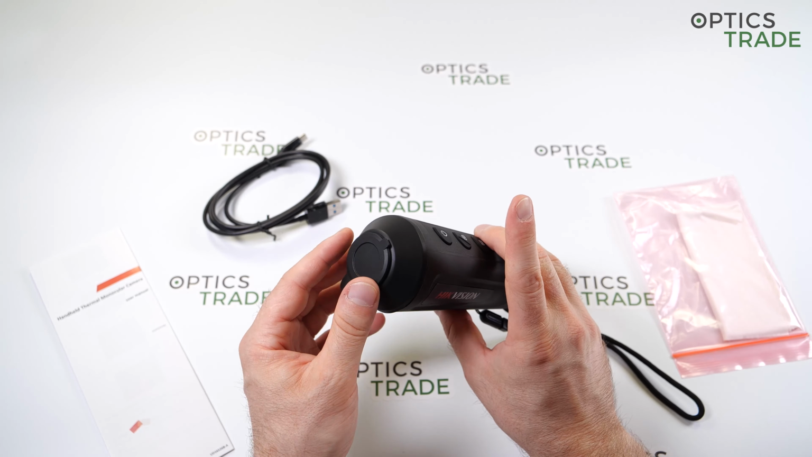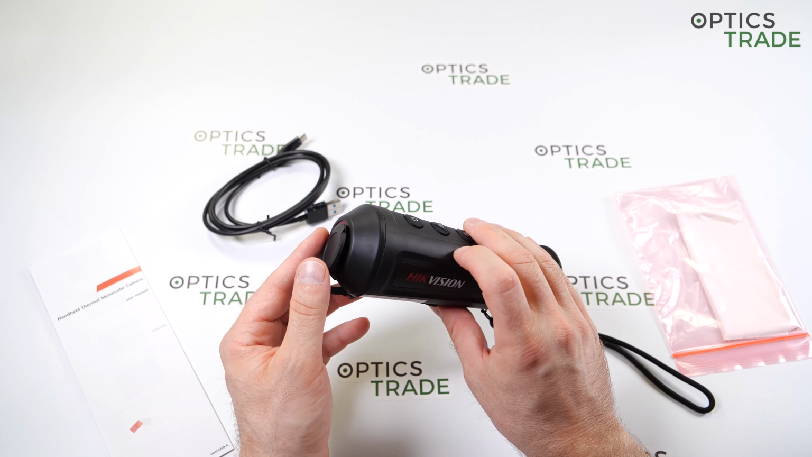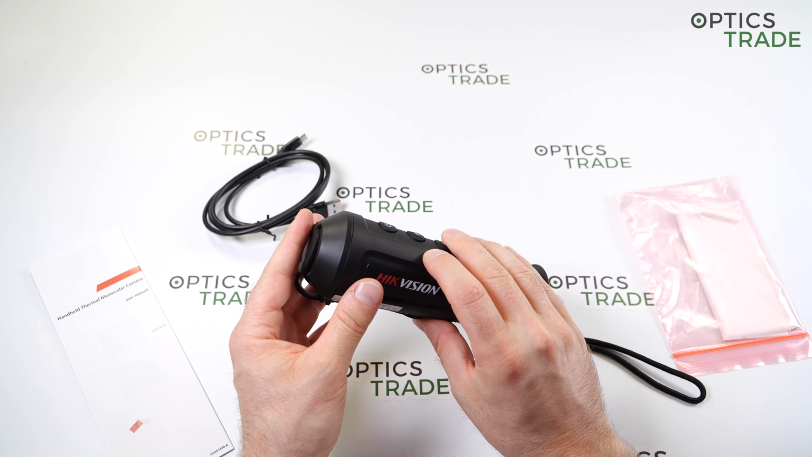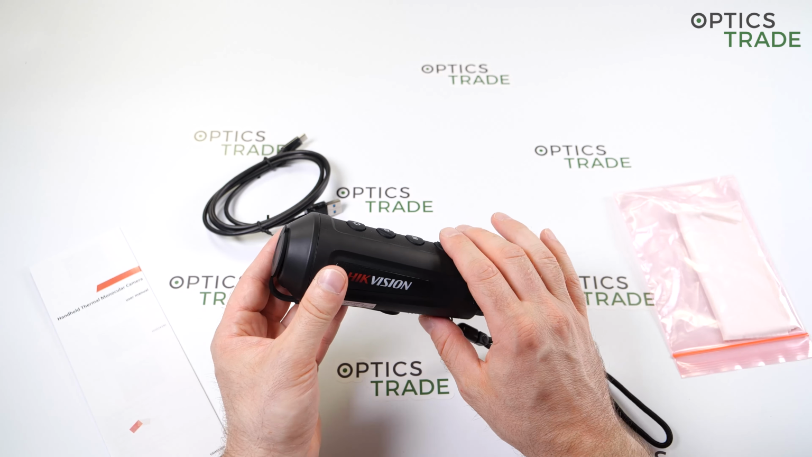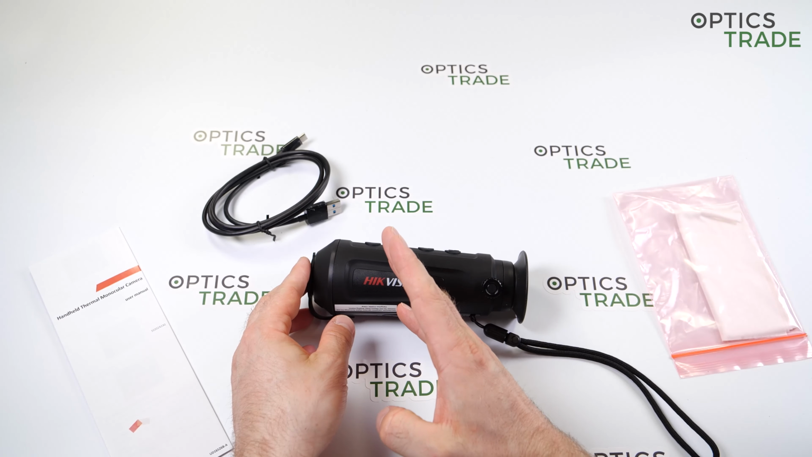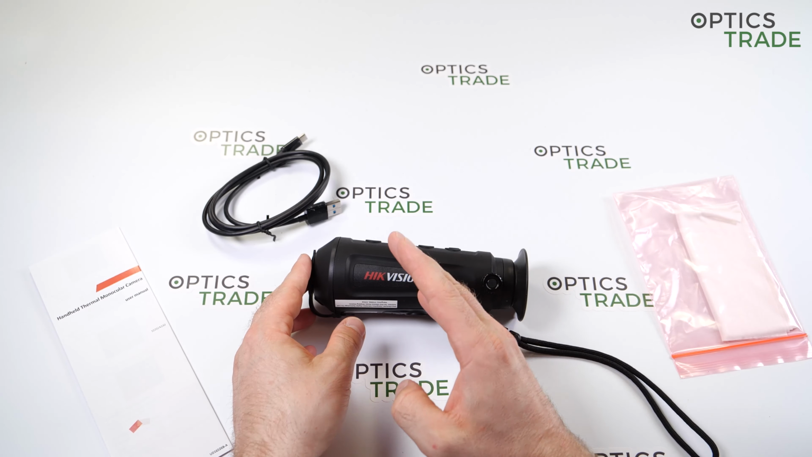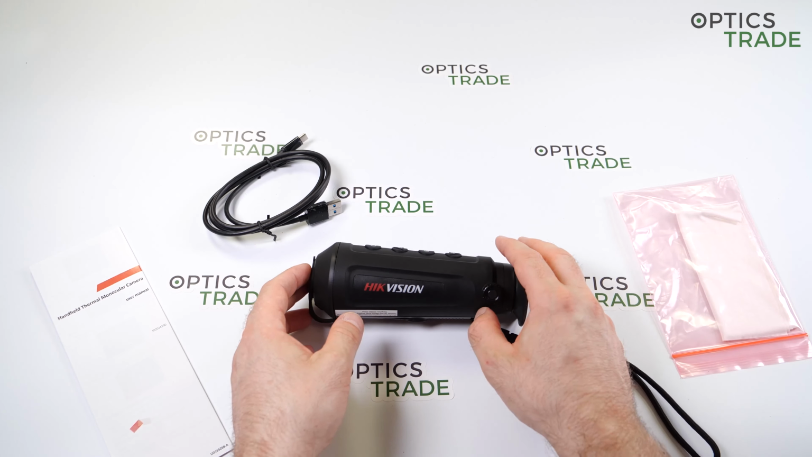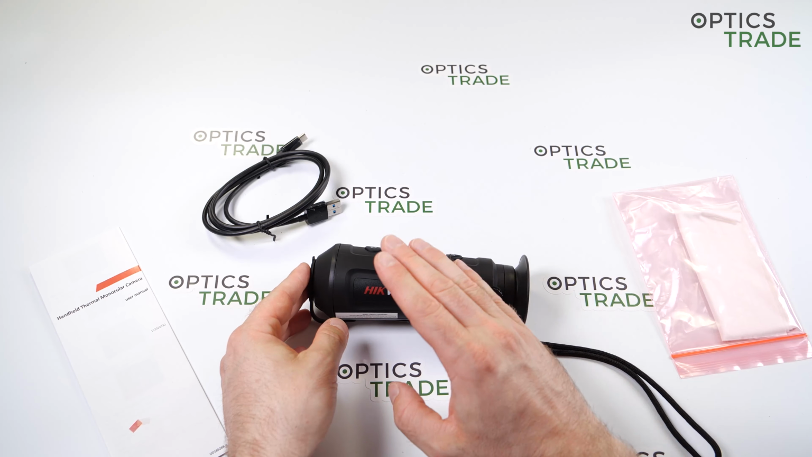What's more important, Hikvision claims that their sensor has the NETD factor of less than 35 millikelvins. And this is something exceptional, because most of the other competitors are still at 60 millikelvins of NETD. NETD is a factor which tells you what has to be the smallest difference in temperature between two objects that you're able to see the difference between them. So that you're able to see that one object is warmer than another, or it has a different temperature.